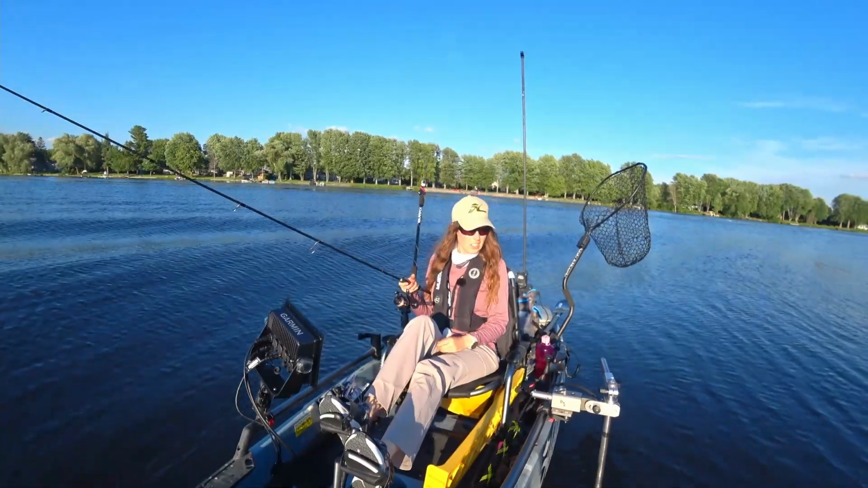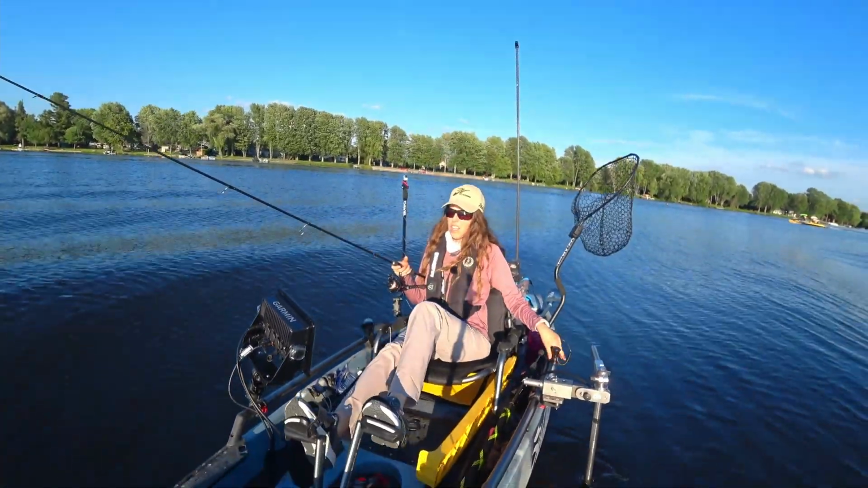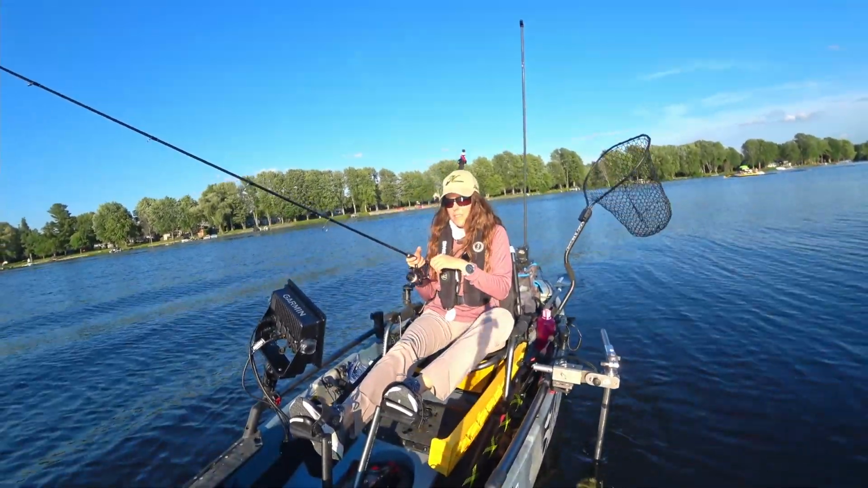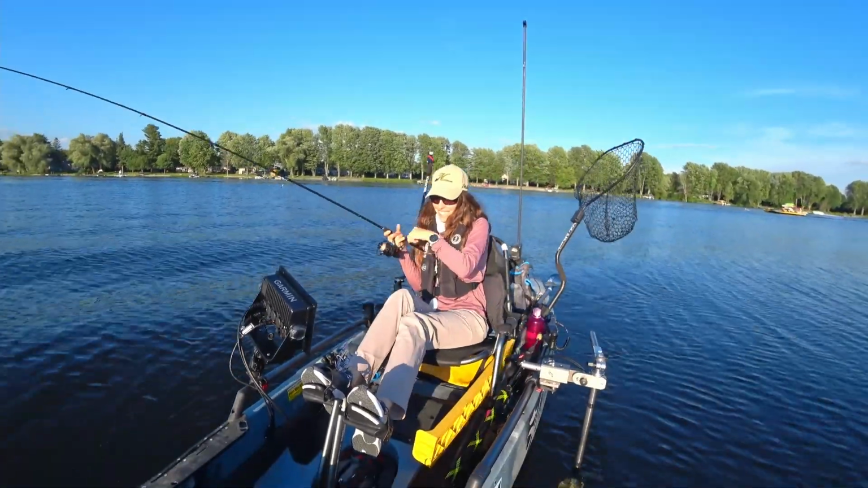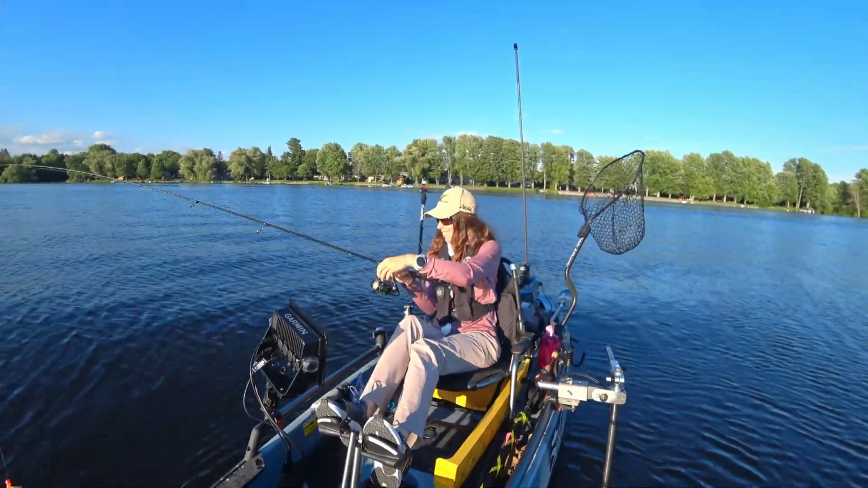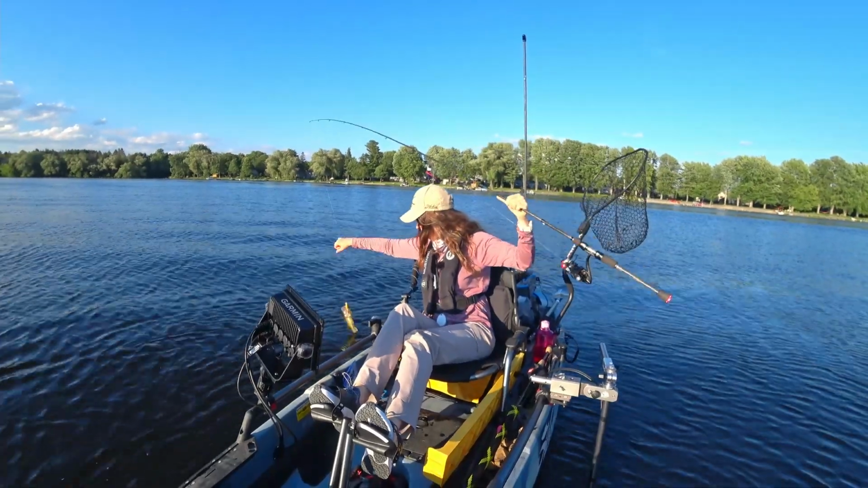The way I'm working my jig is just casting onto those edges and just hopping it along bottom. And I'm not, oh, there we go. Yeah, the targeted species.